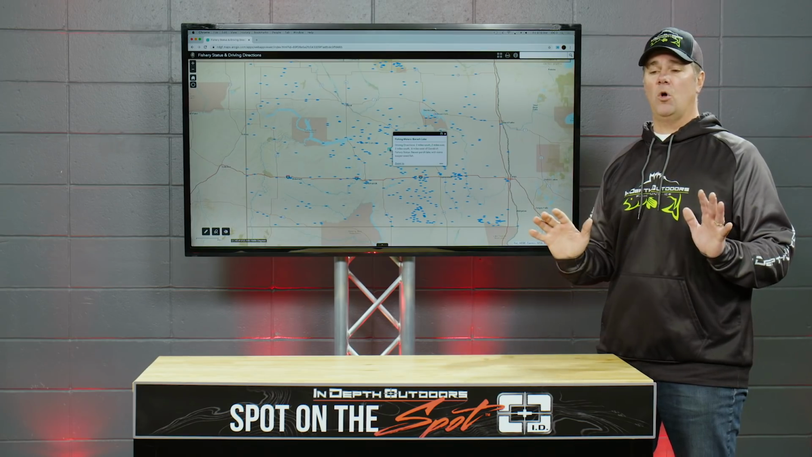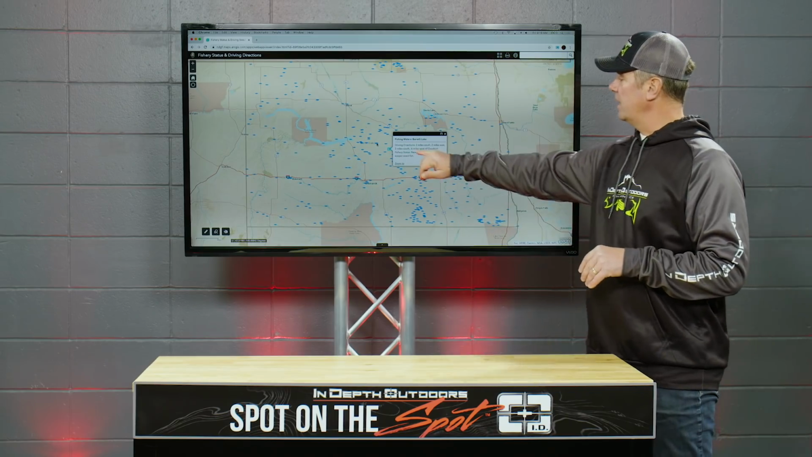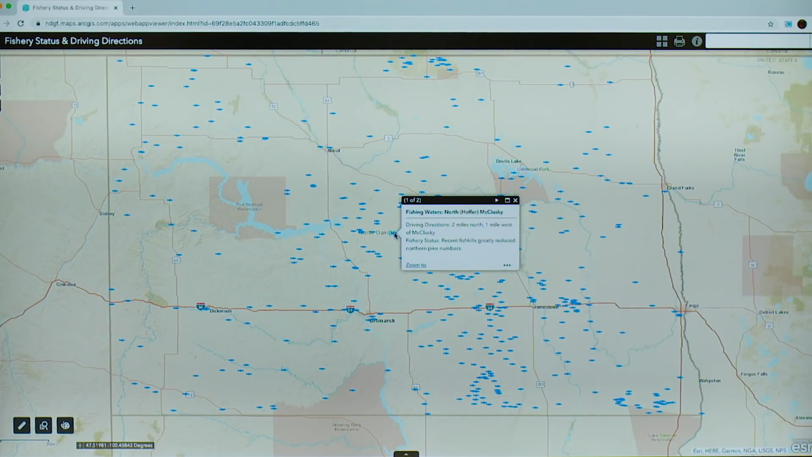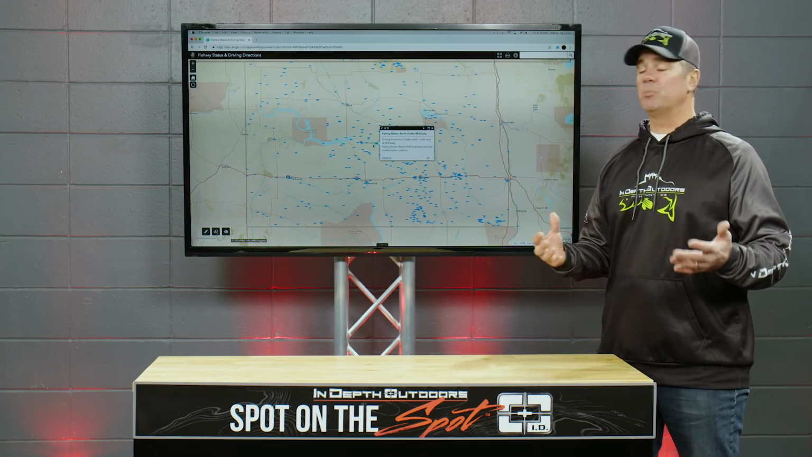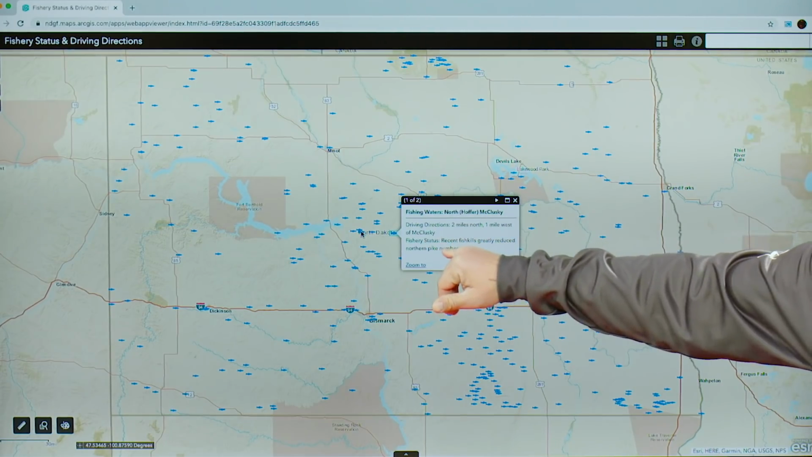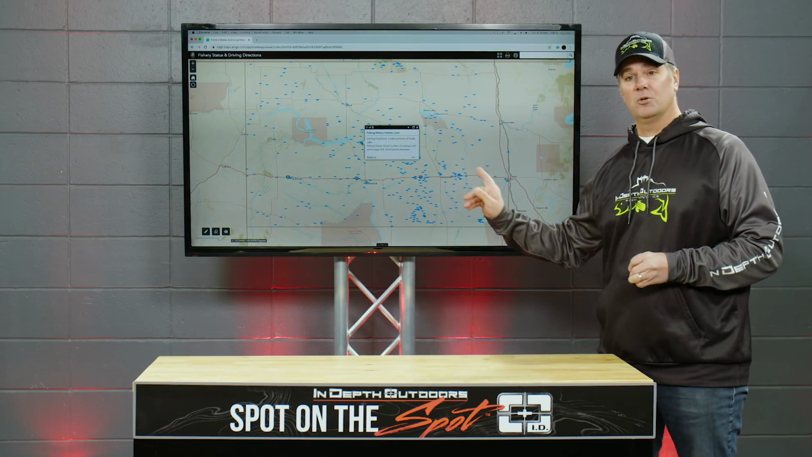As you can see, it's almost mind-blowing, overwhelming where to start. Now, if you click on one of the fish that indicates a body of water, it gives you a short synopsis of what you're going to find in that fishery. If you're looking for a perch bite, as you look at the short synopsis, you can see fishery status, recent fish kill, greatly reduced northern pike numbers. That mentions nothing about walleyes or perch or bluegill. That's not your body of water.